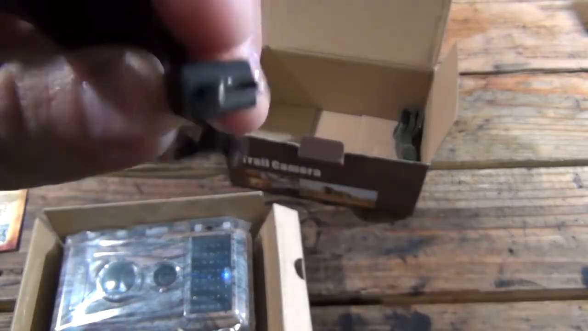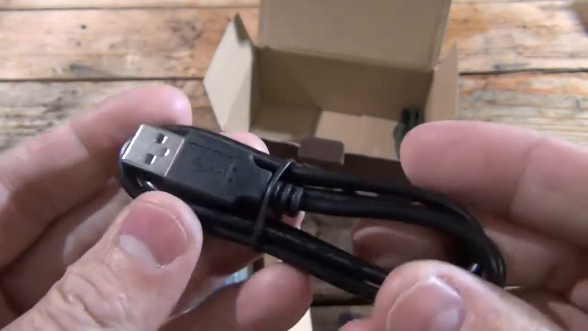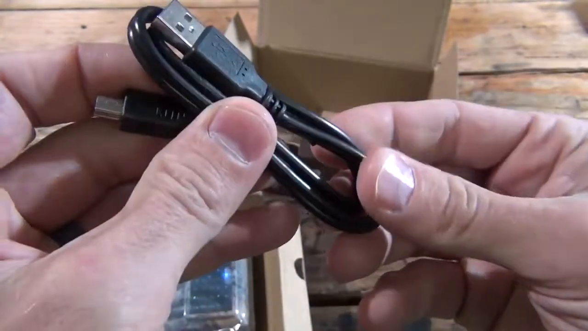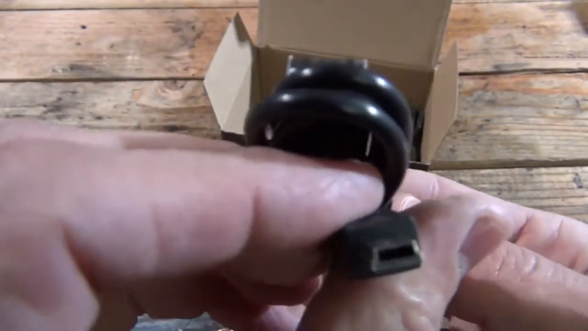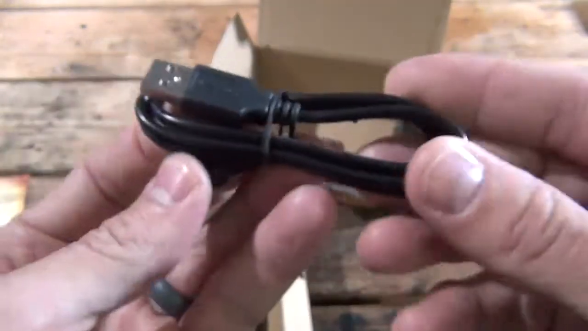But there's nothing wrong with that. That's just the one that they chose. Even my GoPro Hero 4 Silver Edition has that. So it's not any knock on the camera or anything like that. It just happens to be the interface that they used. It's USB 2, so it's a nice cable.